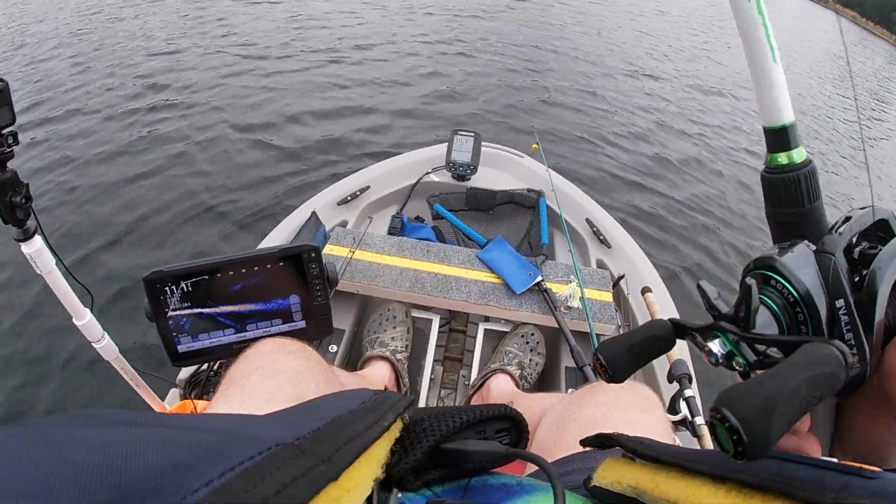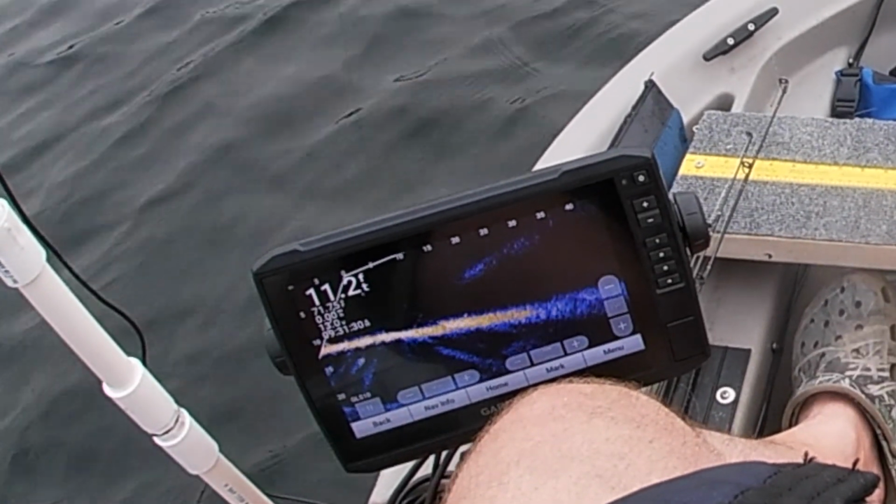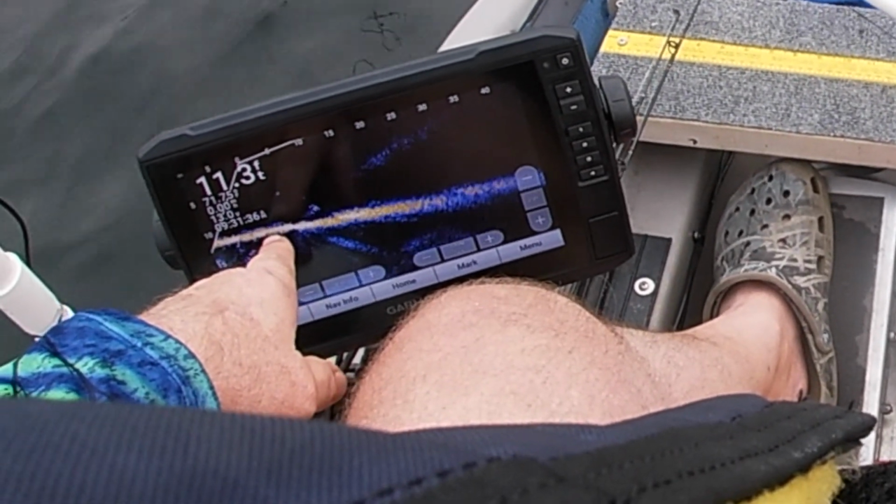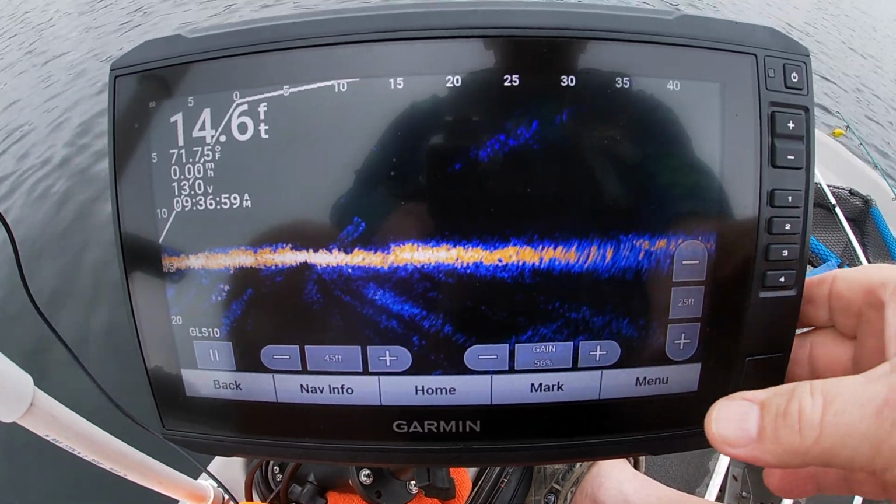Now I've got a Senko down there, but they may not be something that would eat my Senko. Let me put this right in front of the transducer. I'm trying to see if I can... And there it is. See it? Watch. There it goes. I'm going down. Up, down.